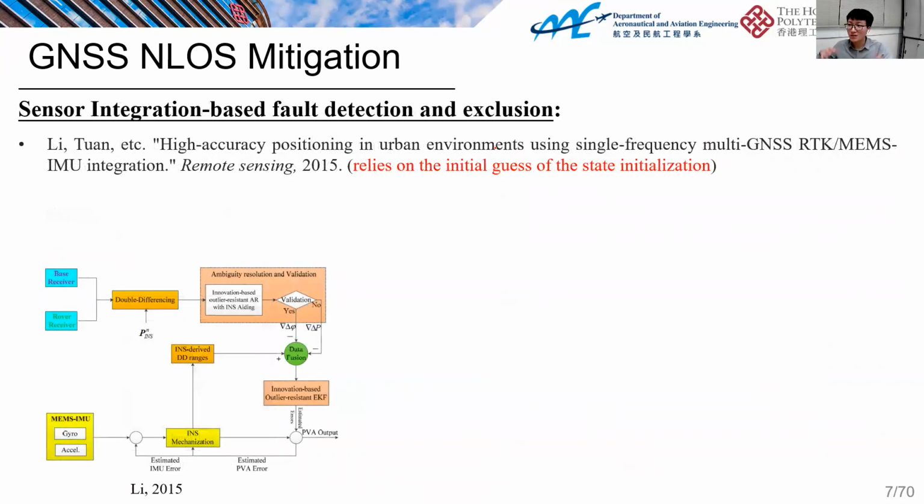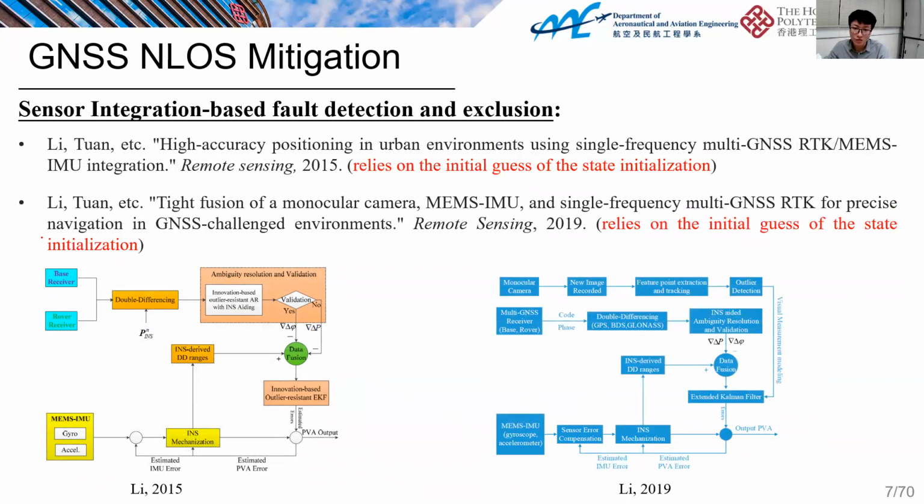Another approach is to use more sensors, for example, using an IMU or using cameras. Here, an additional IMU is used to increase the data redundancy to do the outlier rejection, to detect the GNSS outliers. And here the camera is applied to generate more data redundancy. However, all these methods rely on the assumption that your visual odometry or IMU can work pretty well to further detect the NLOS reception. However, in urban canyons, it's pretty challenging. It's hard to satisfy this kind of assumption. It relies on the initial guess.